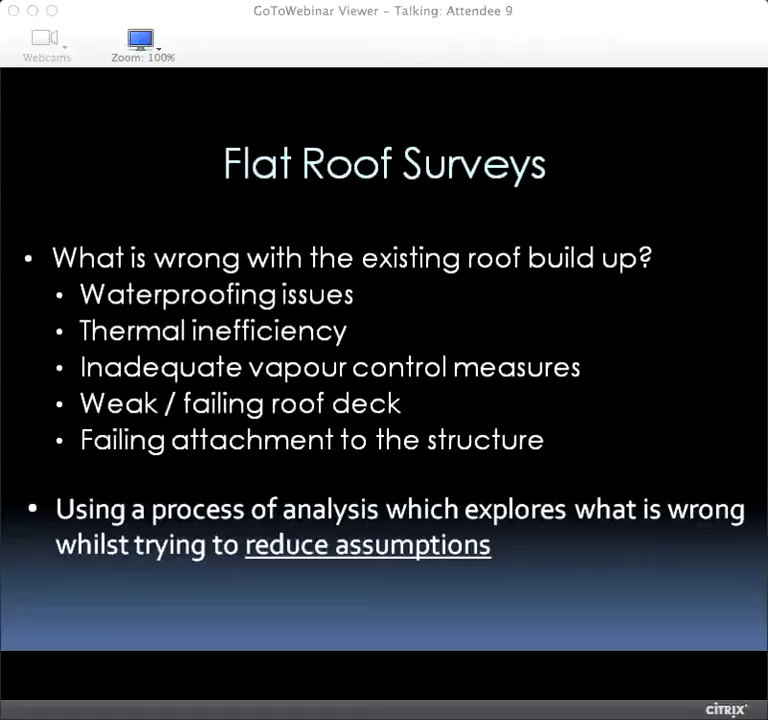Vapour control measures are sometimes overlooked as not that important in a flat roofing build-up, but believe me, without the proper vapour control measures, it can lead to condensation that saturates insulation products and leads to quite serious, widespread problems. Then it goes down to the roof deck itself.